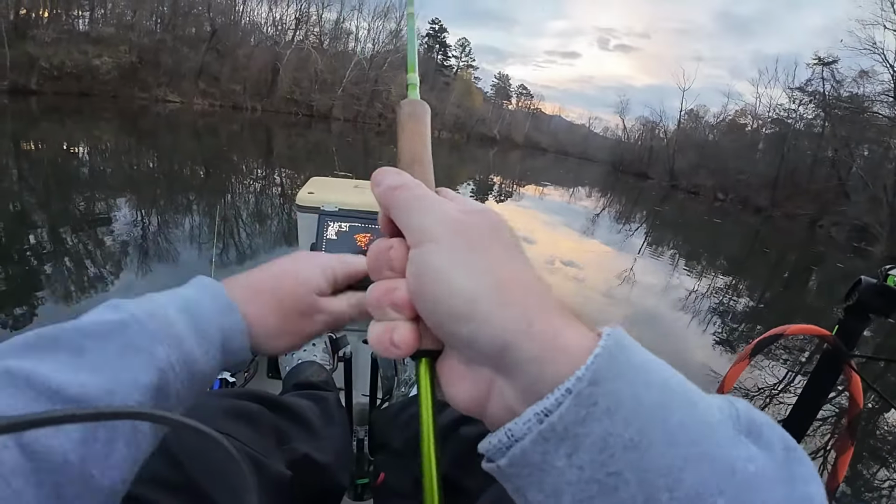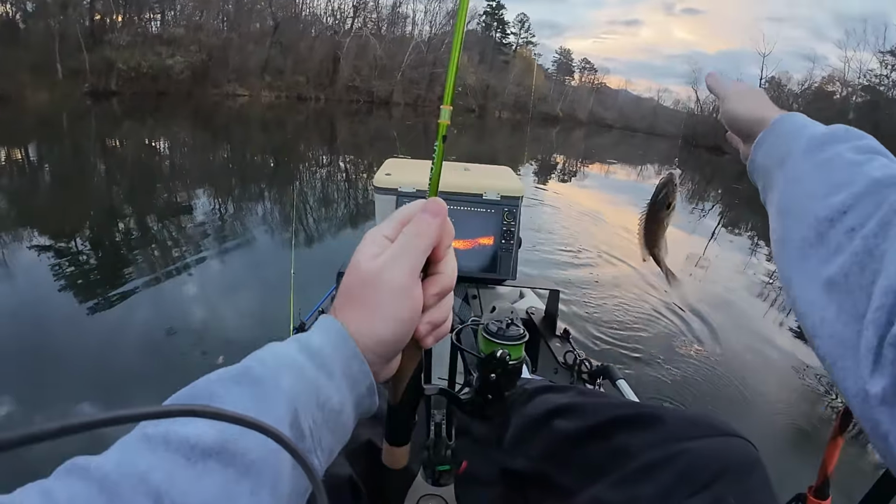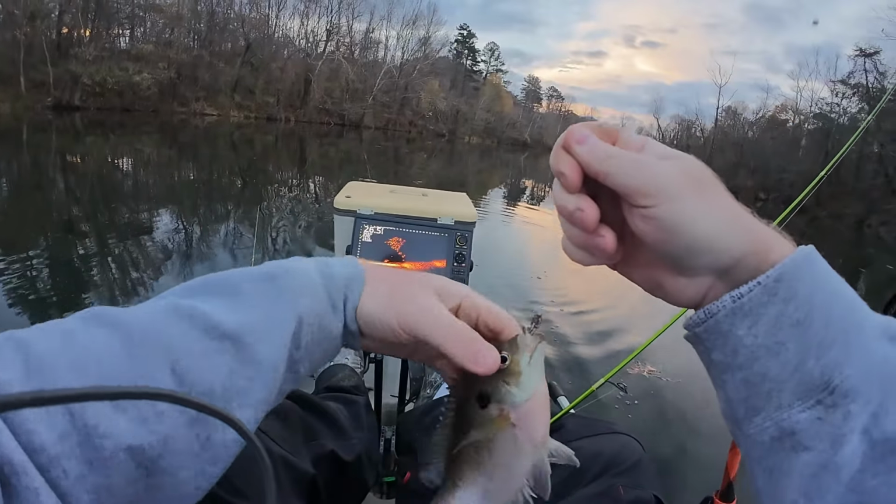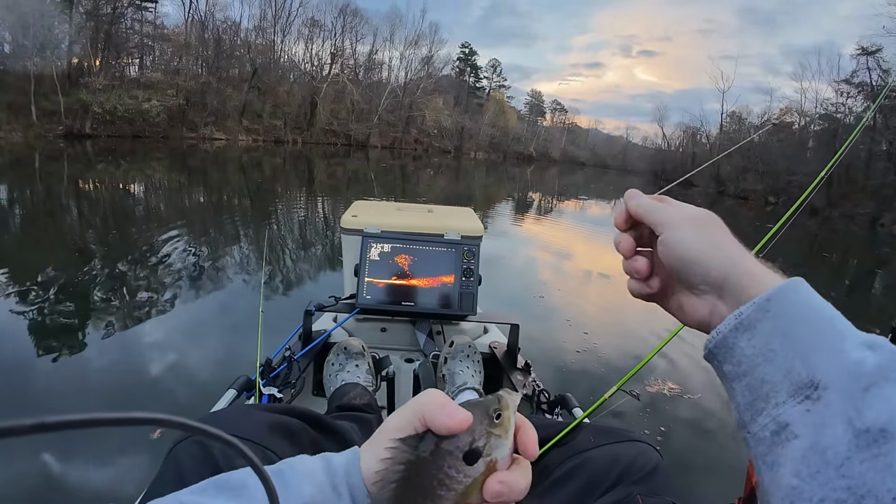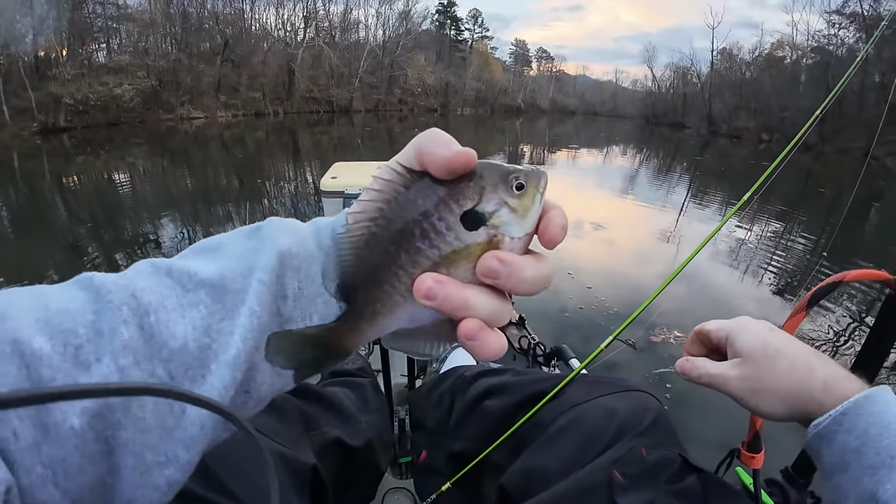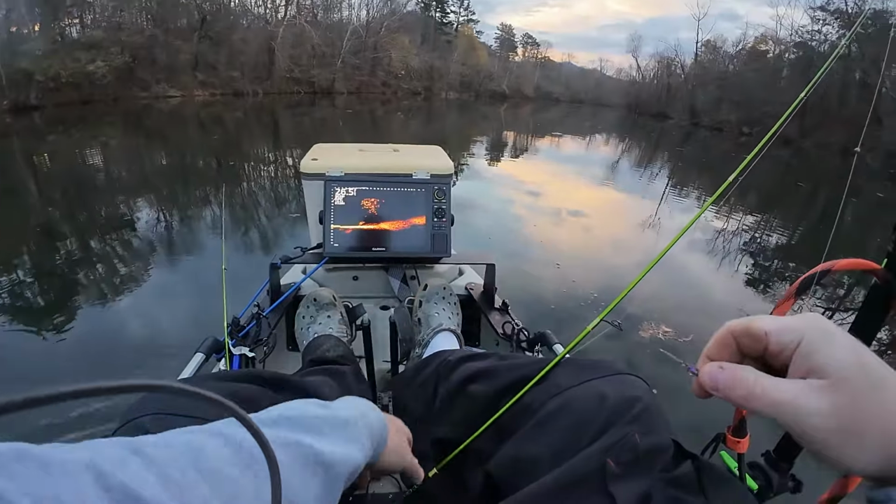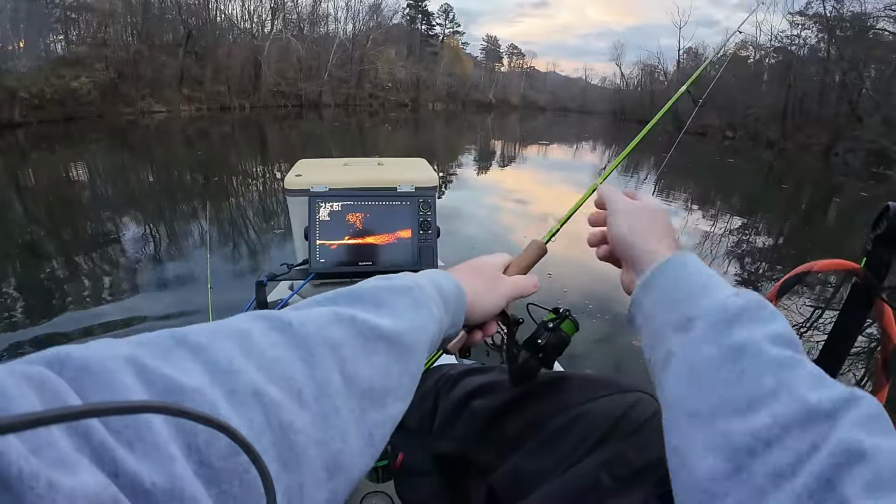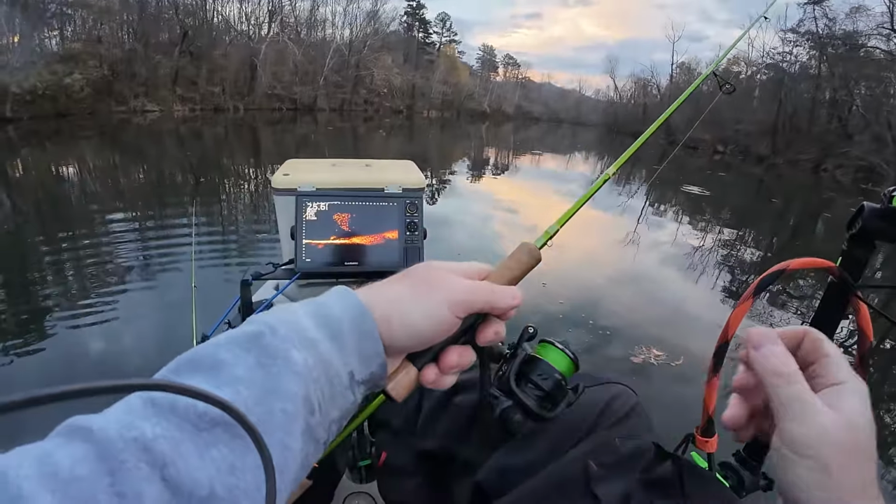There it is. Big old bluegill. Big bluegill. These might be bluegill. They ain't crappie. Big old hand-sized bluegill. Should have kept him, but alright. Let's see if these are crappie we found on the scope here.